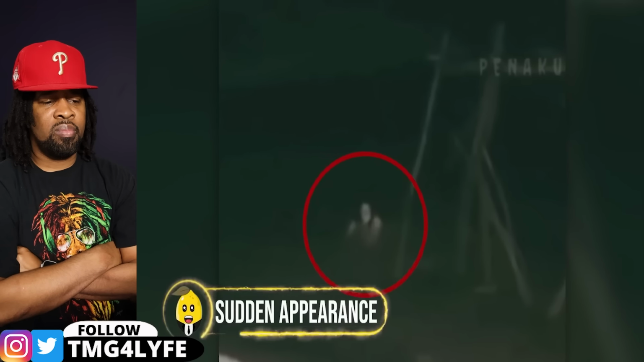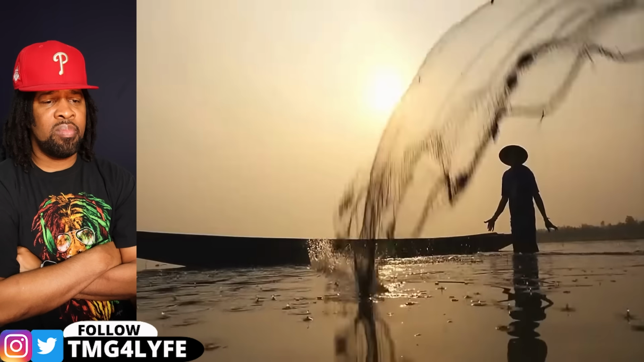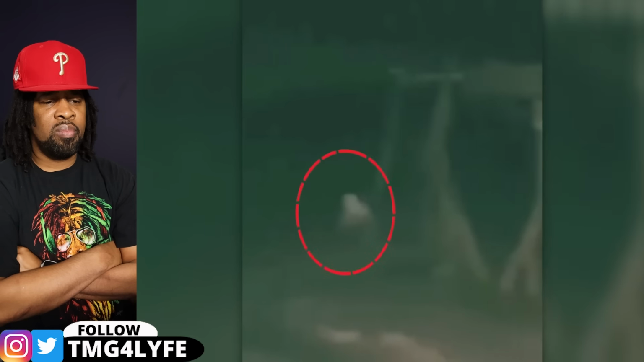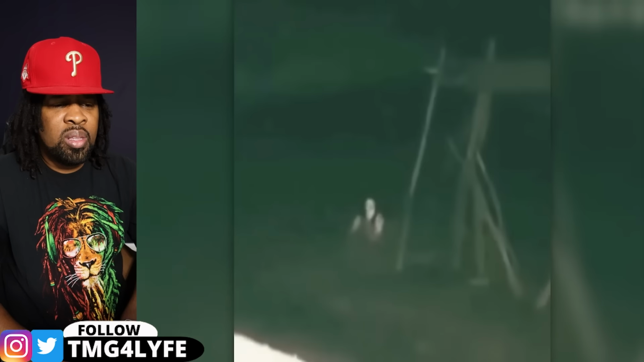Sudden appearance. The fishermen from Indonesia were all set up and hopeful for a big catch when their hopes were dashed by an unexpected creature emerging from the depths. A woman suddenly appeared at the bottom of the sea with an eerie presence, causing chaos among the fishermen. The woman seemed aggressive, as if on a mission to take down the fishermen standing on the edge.